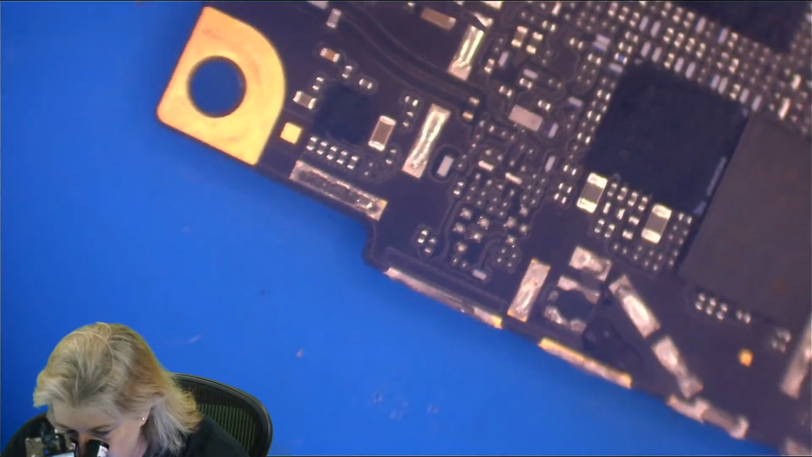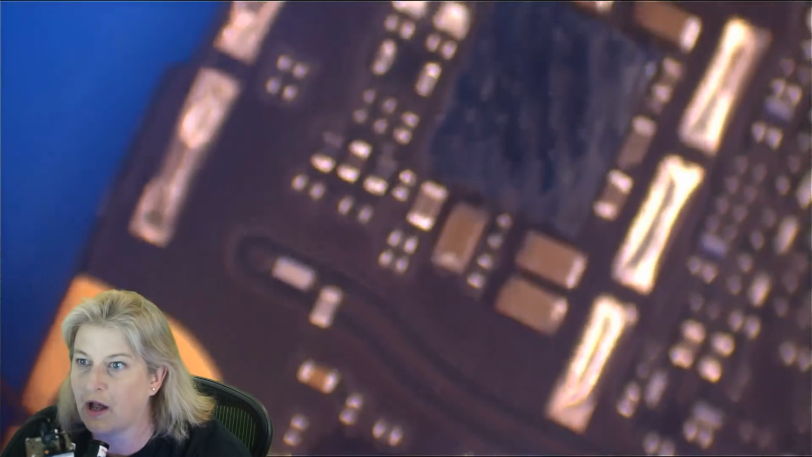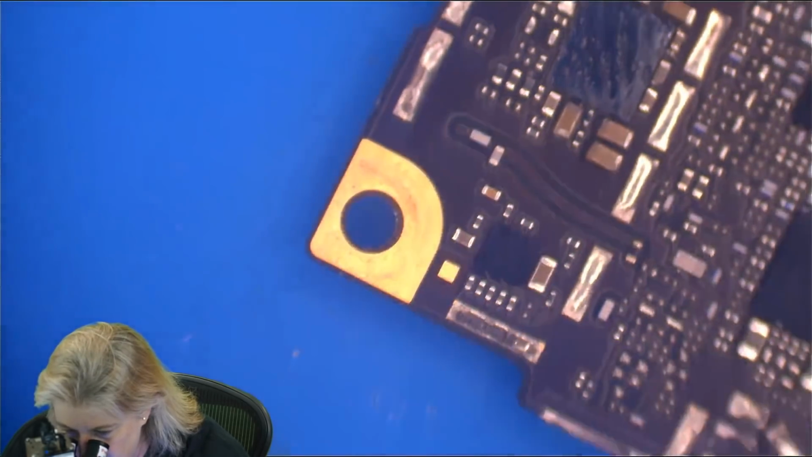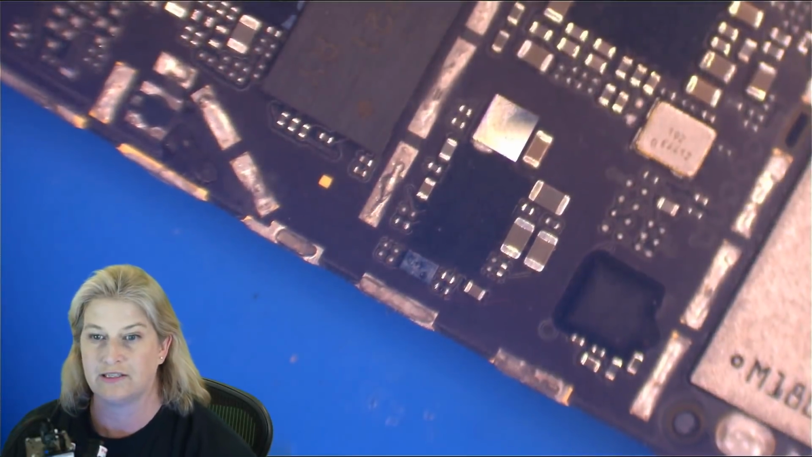And I also don't know what's up with the extensive corrosion at the charge port. Okay, here we go. Here's some water damage. Finally, water was on this phone. Yep, we got some really ugly looking stuff going on here by the speaker amp, but that's pretty much it. Very weird though. How did this come to be like this? What do you guys think?